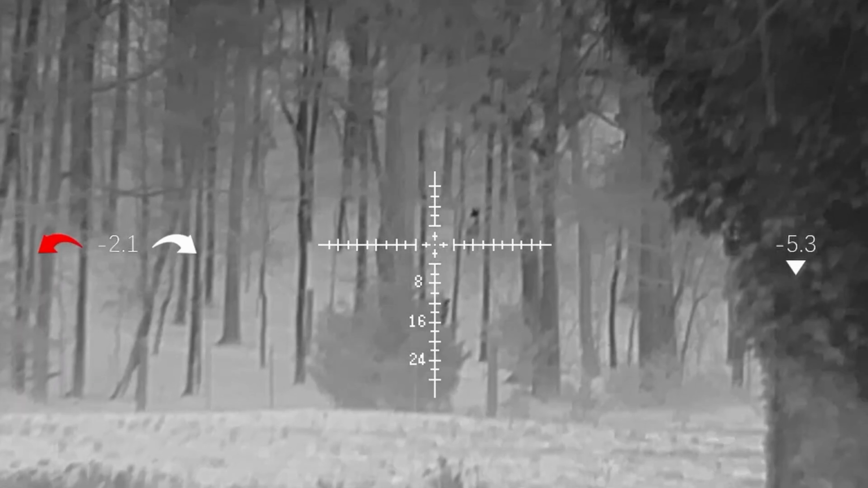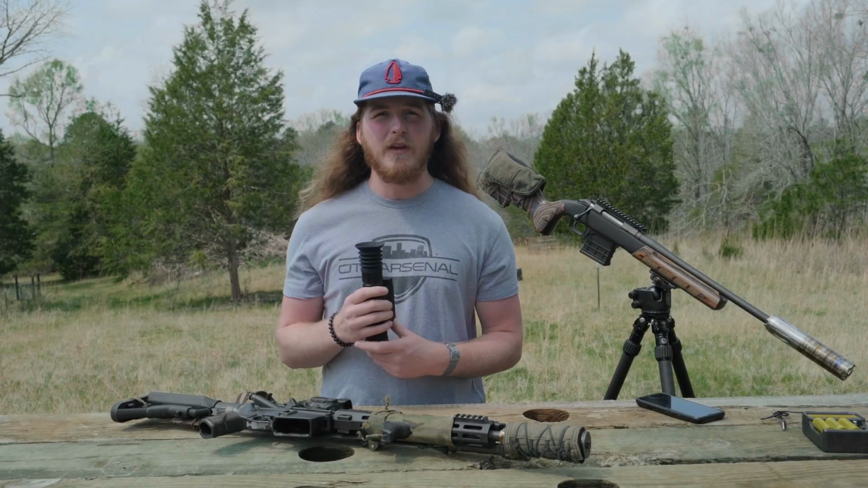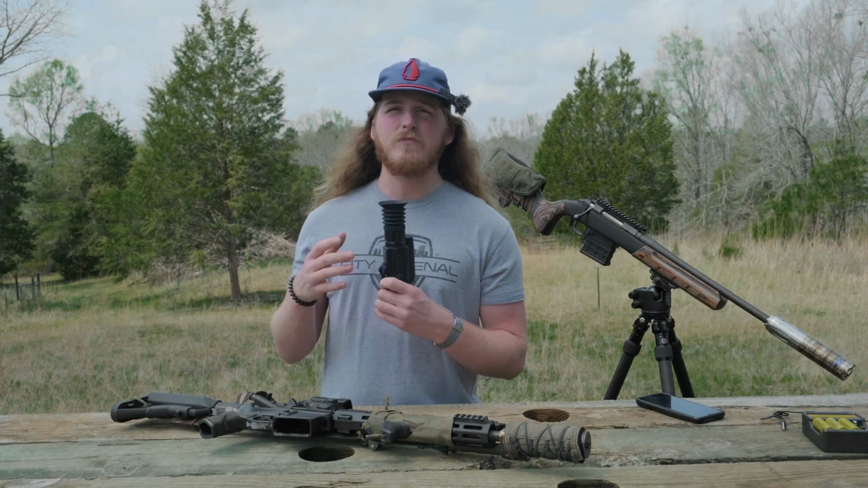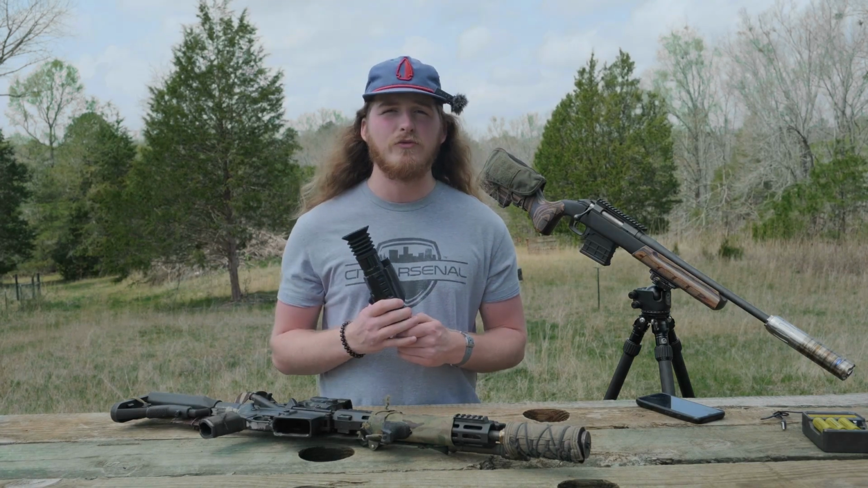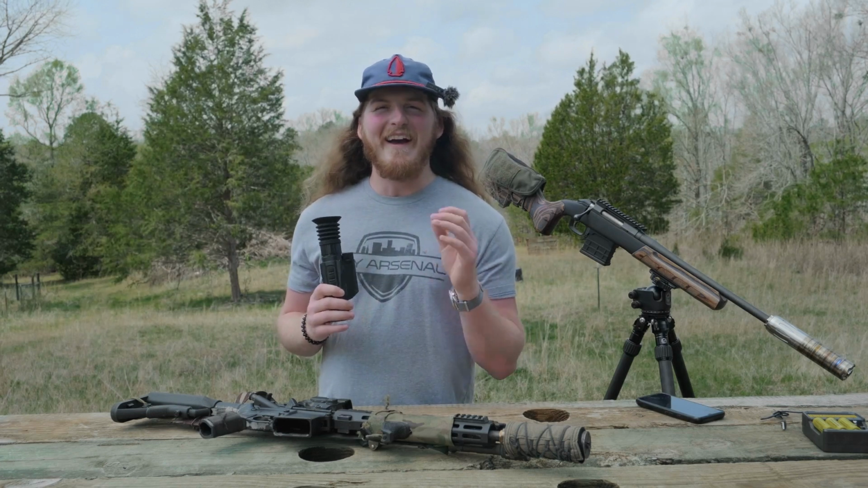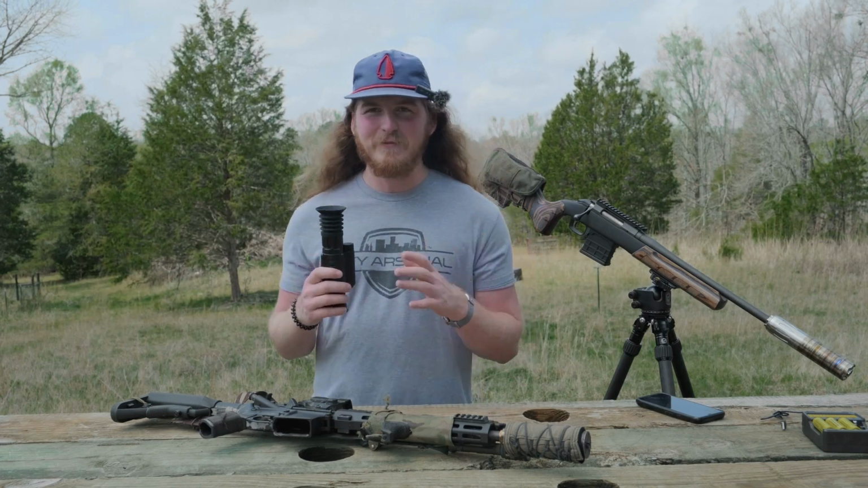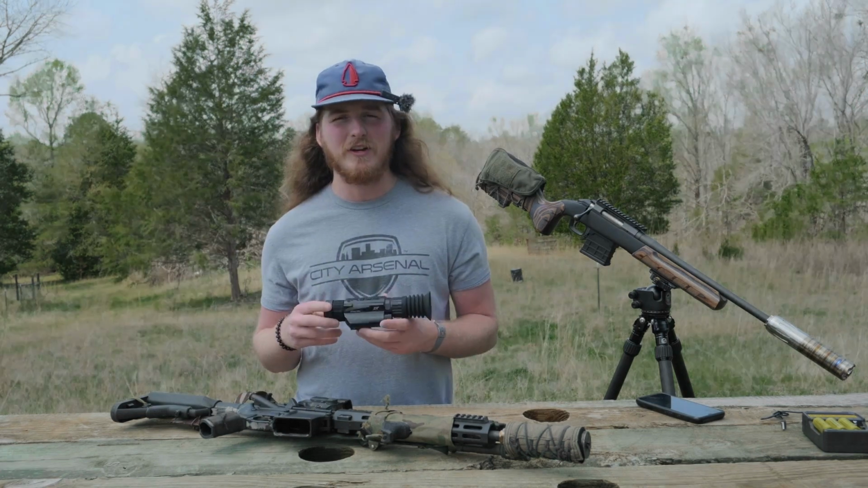Sure, you might be able to pick up some megapixels. As I start zooming in, it starts to get a little bit pixelated, but I would have felt very confident taking a shot on those, not deer because that's illegal at night, but on other animals. It's plenty clear enough for anything that I should be doing around here in South Carolina.